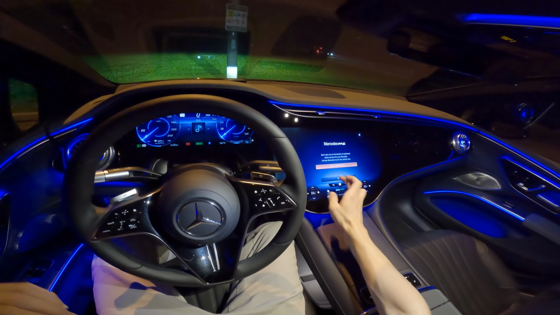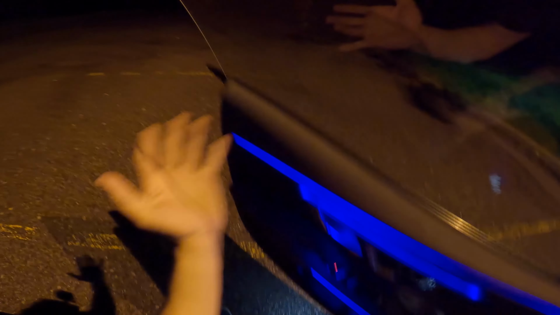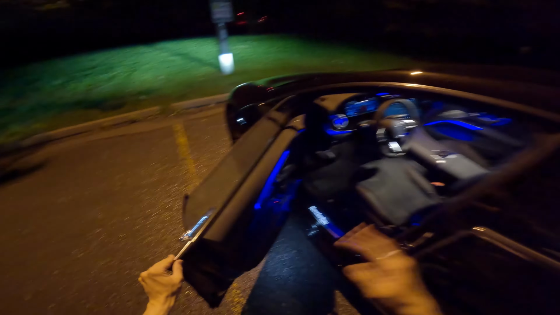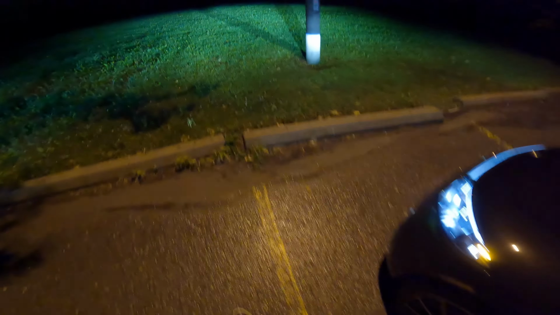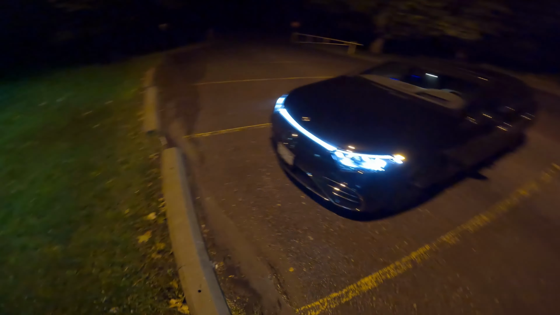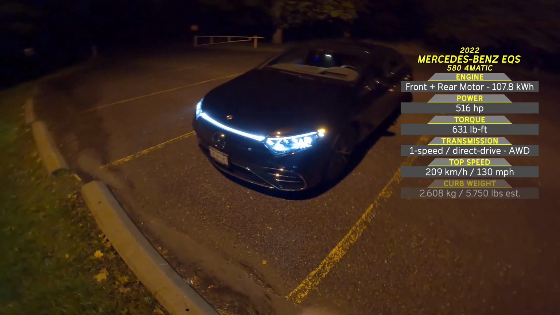But before we do that, let's take a quick look at the exterior of this almost... actually, I don't know the price yet. Somewhere around $170,000 Canadian electric vehicle, which is quite the big deal, as you probably imagine. Anyhow, that's the exterior. I'm going to show you all the stats on your right hand side.